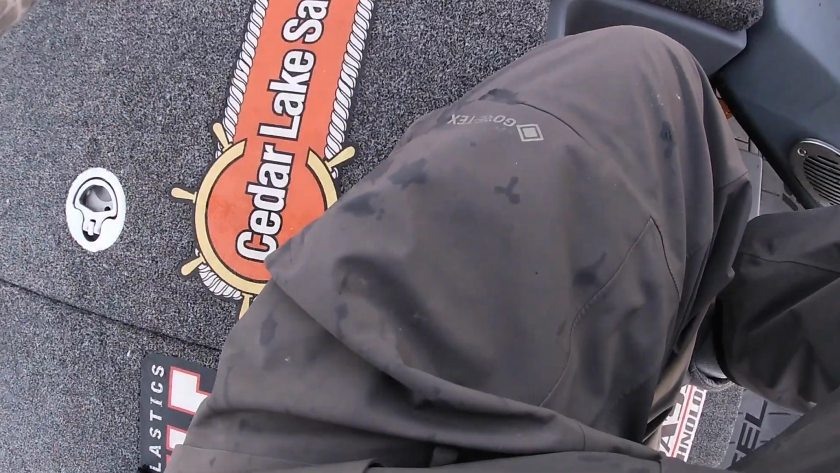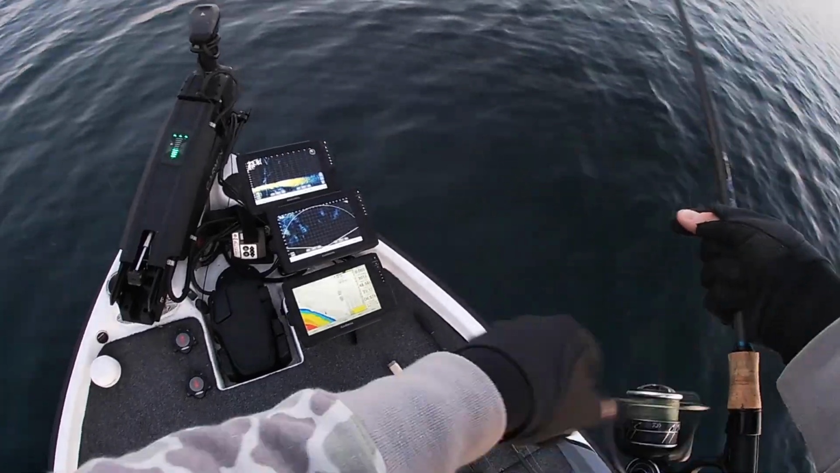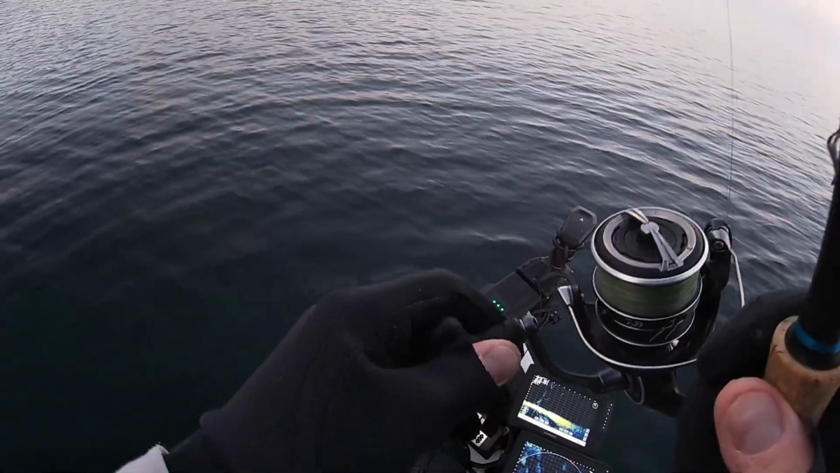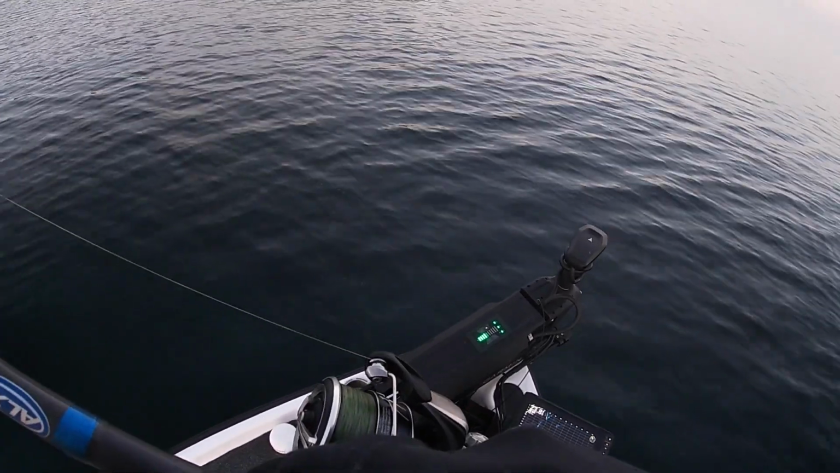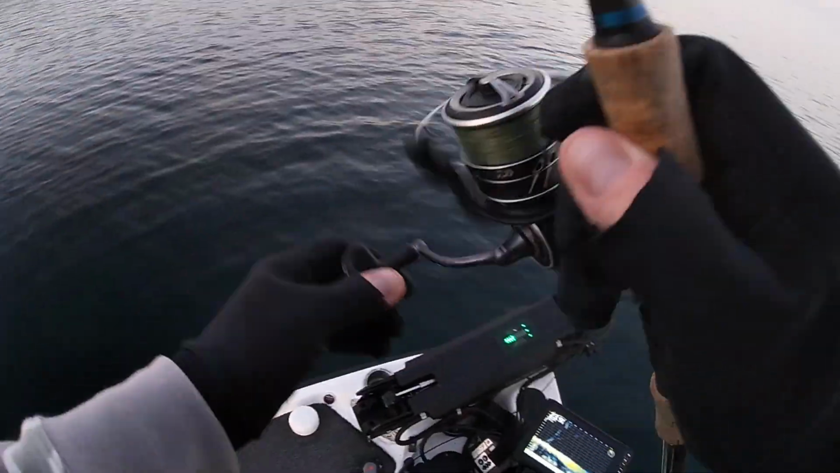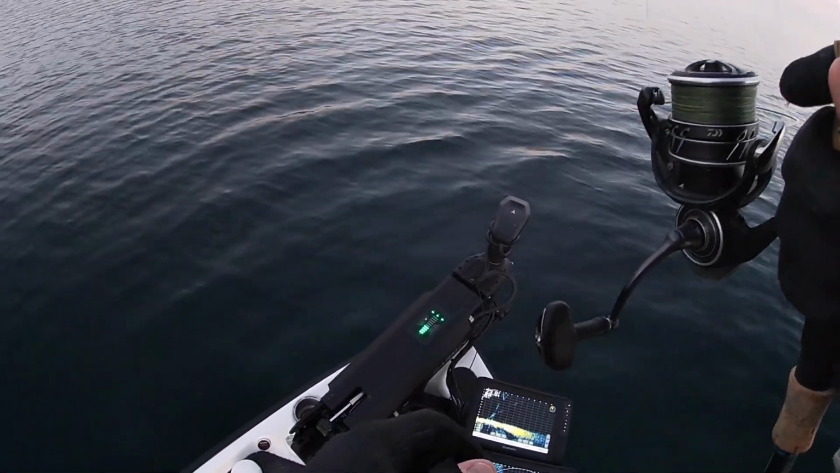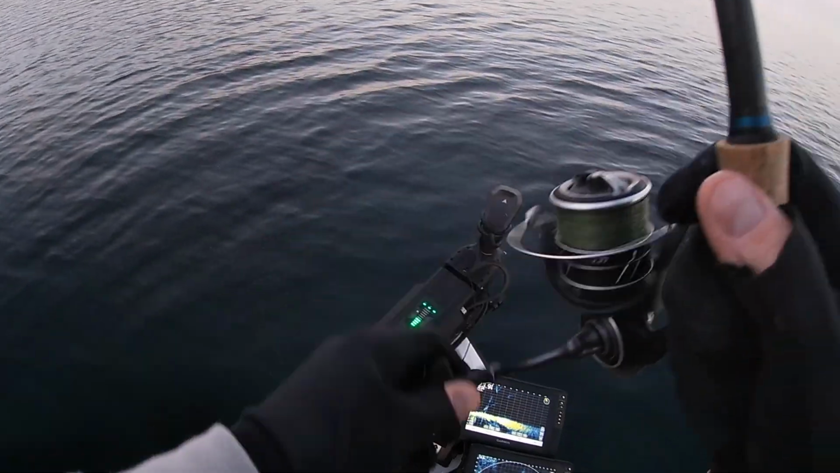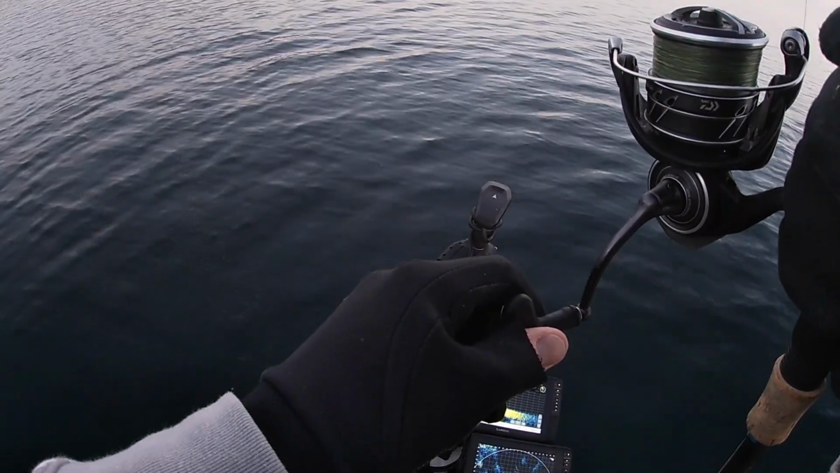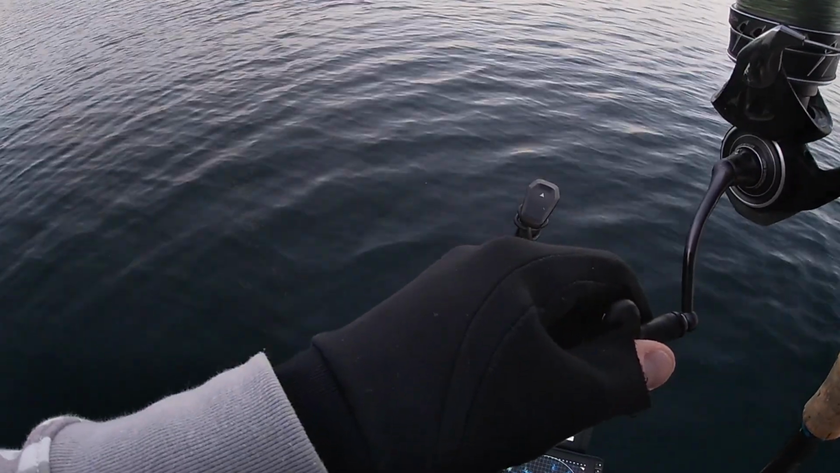Number one thing to remember when you make a cast off the front deck while you're sitting down doing stuff, don't hit the trolling motor, because we drifted that away. There's fish right underneath the boat. And I can tell you, there's going to be a lot of people out today because it's the week before deer hunting here in Wisconsin, and it's supposed to be 50 degrees today. So there's going to be some people out.